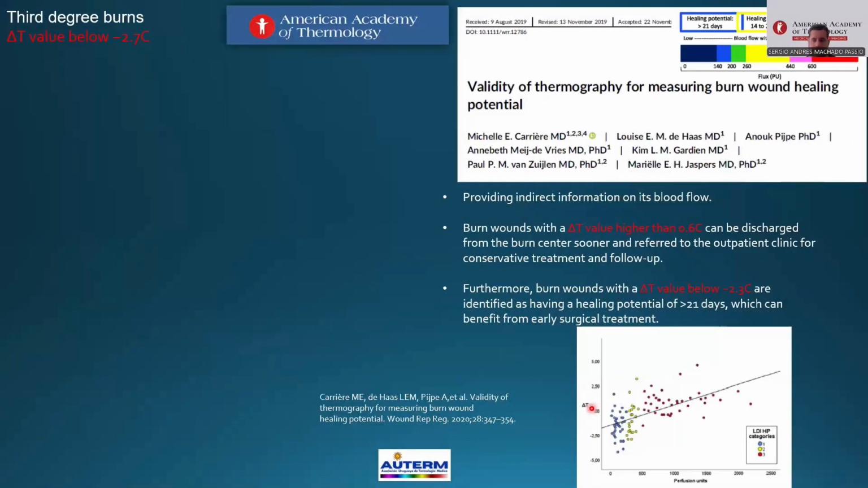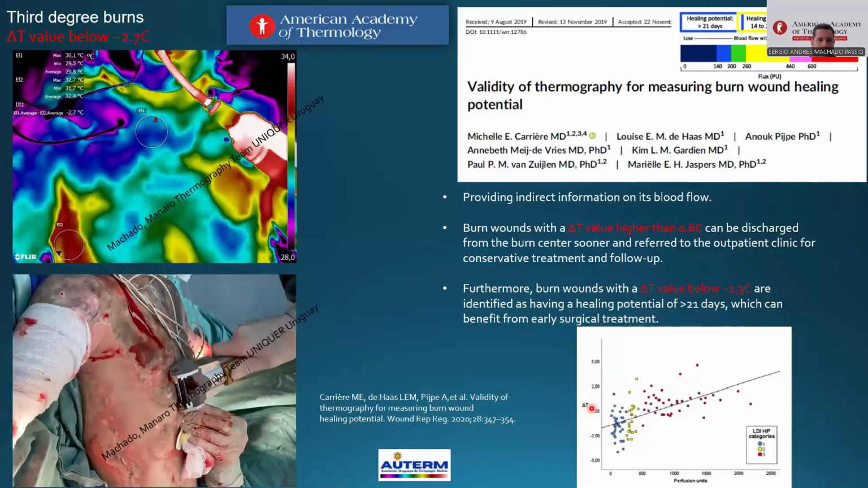Yes, this is the work from Carrière, but how do you do it in Uruguay? In Uruguay, we apply at the same time this protocol from Carrière, and look at that. We see the same values for surgical intervention. Look at that area, here, and here, more not affected.